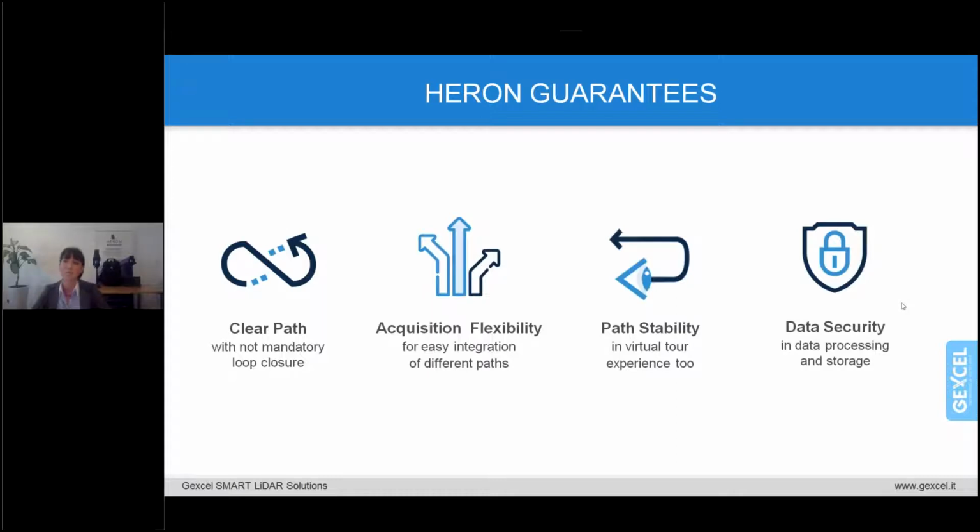Another point that I'd like to underline is the data security in data processing and storage. I'd like now to consider this point, which in many cases is really underestimated, that is the data security. Well, HERON software runs locally on your computer, so no data have to be sent to Jackstel or somewhere else, and no internet connection is requested to use the software. And this guarantees the proper privacy in the data storage process.